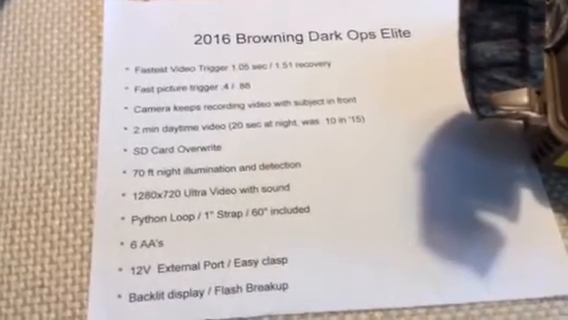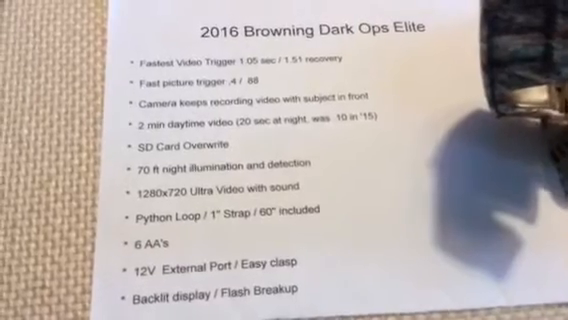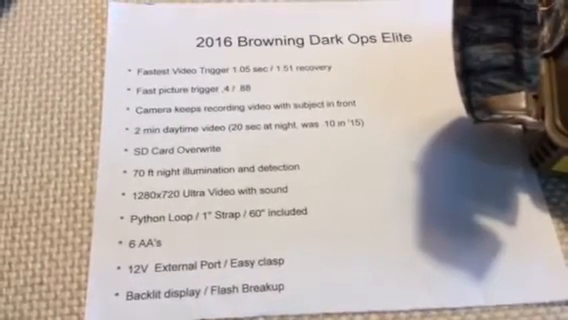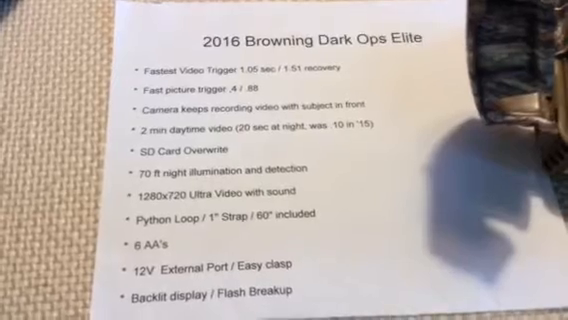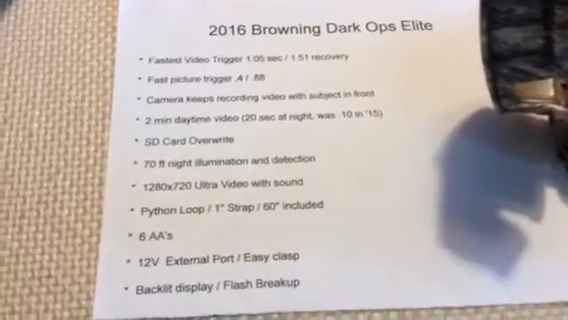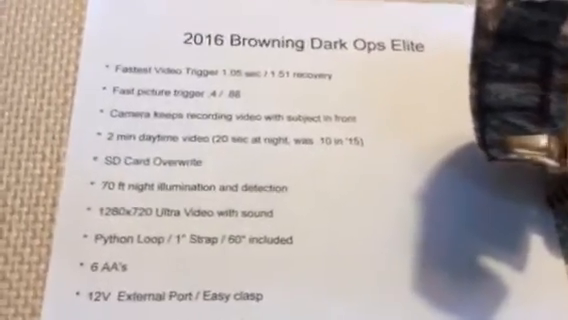Let's see. There's 2-minute daytime video. We already talked about that. There's SD card overwrite for 2016. This is an amazing feature. This camera takes up to a 32 gigabyte card, but guess what? If you select the feature for the SD card overwrite, it's pretty much self-explanatory, but when the card is about full, it'll start rewriting over the oldest pictures or video files.